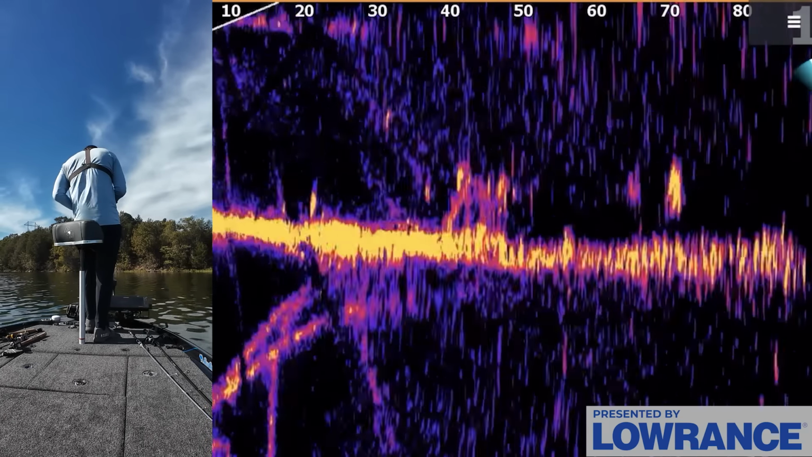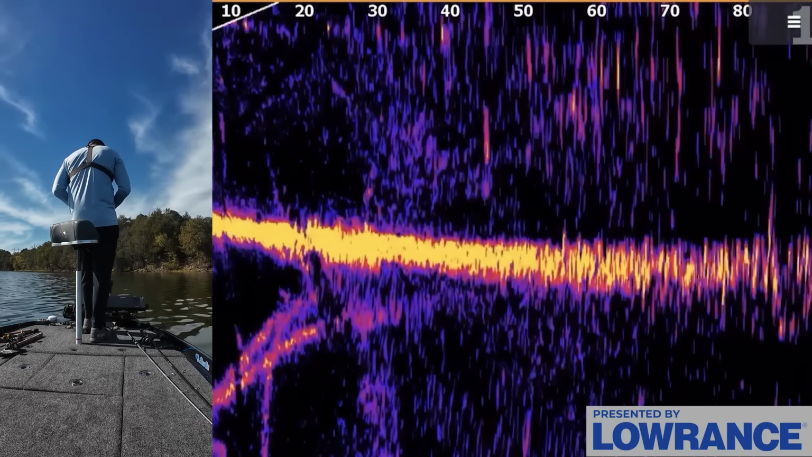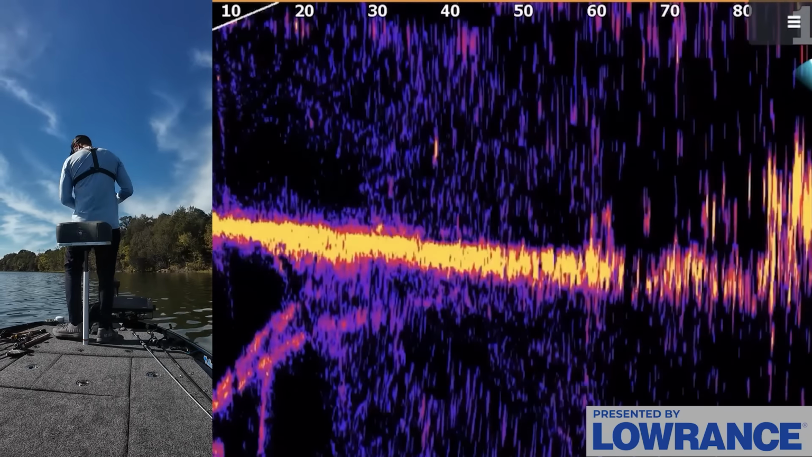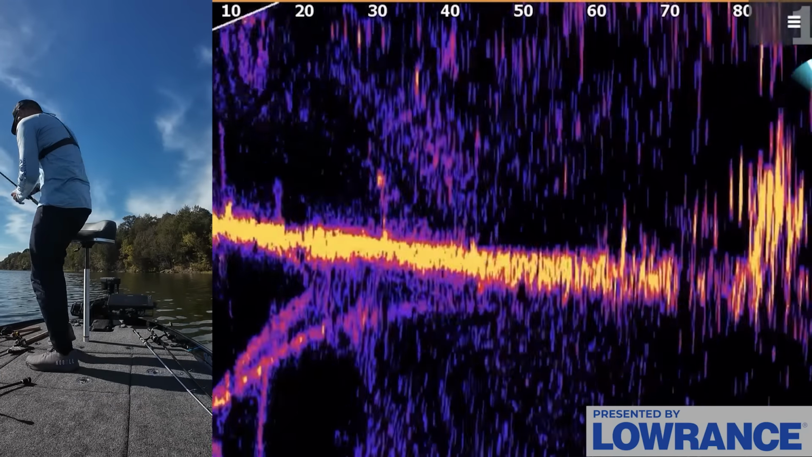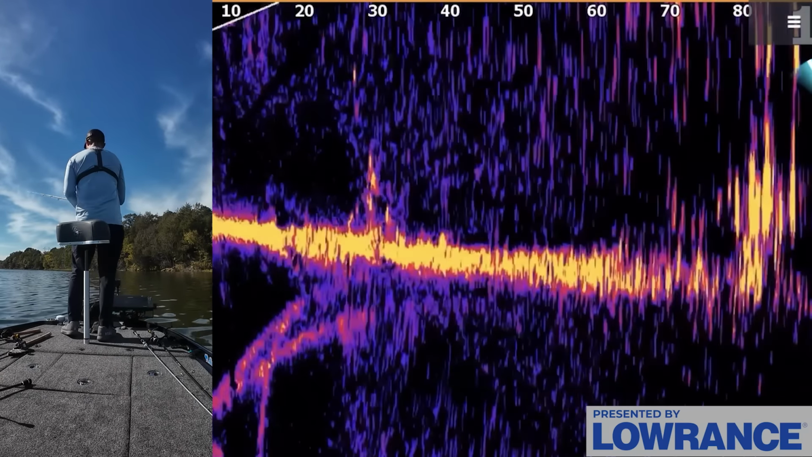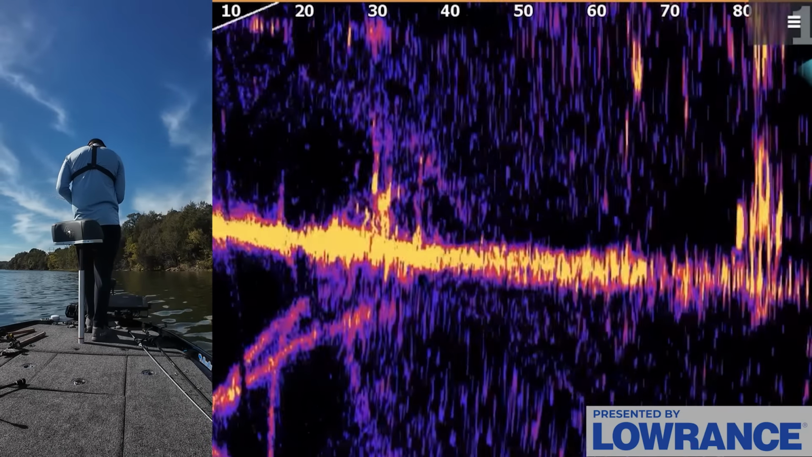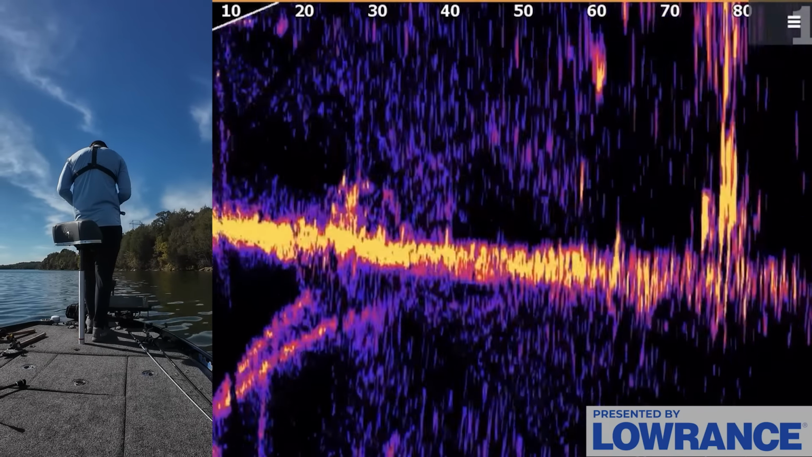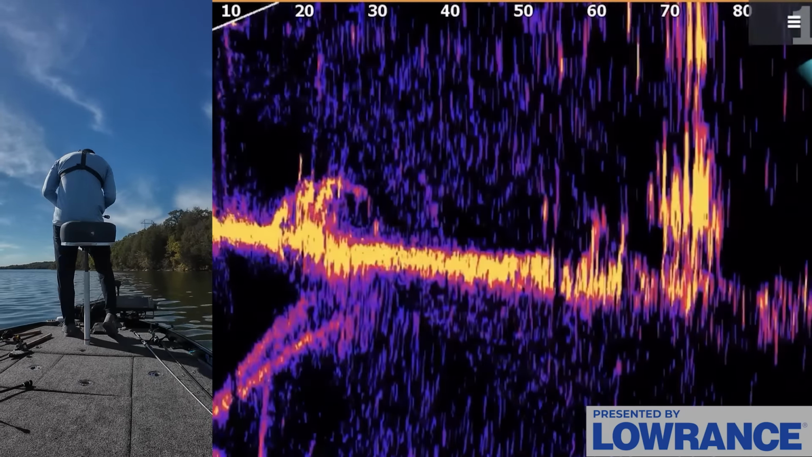Those fish did not want to cooperate. But as you can see, there's a bunch of brush and a bunch of just stuff all up in here. I'll pick that weedless wacky back up because I want to be able to fish a bait in that cover really well. This is why we spend some time graphing and marking, because you get around the fish a lot faster compared to just going on this flat randomly. You would probably run into this eventually, but it would take a while.